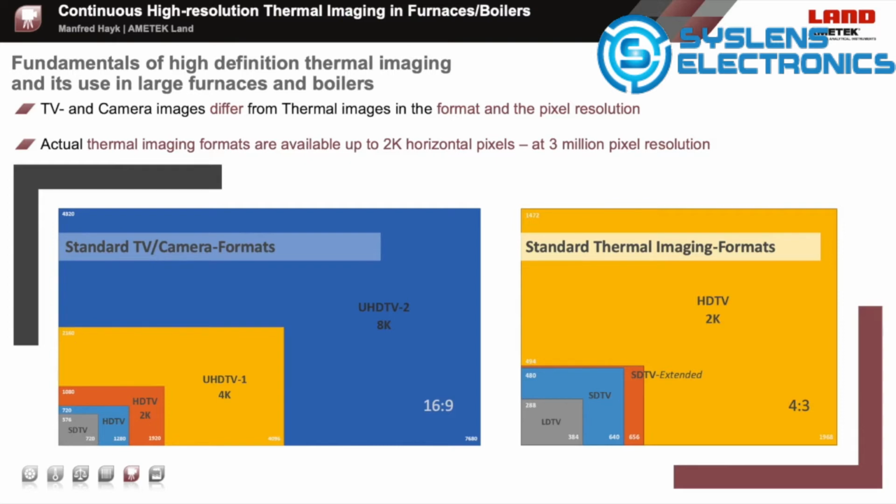Regarding the pixel resolution of high-definition thermal imaging cameras and systems, compared to TV formats, 16:9 is a pretty common ratio for TV formats. There are several TV resolutions available, like SDTV, HDTV, UHDTV 1 or 2, with increasing amounts of pixels. See left-hand side graph. Thermal imaging formats are usually based on a 4:3 ratio, providing different pixel amounts and different horizontal and vertical pixels.